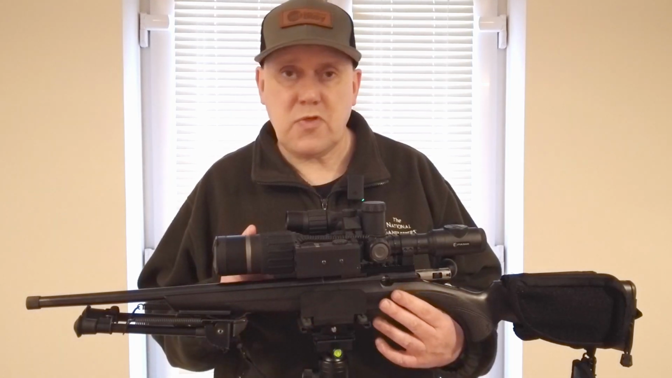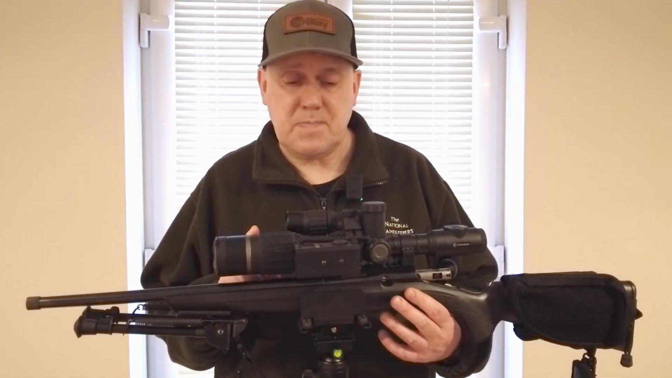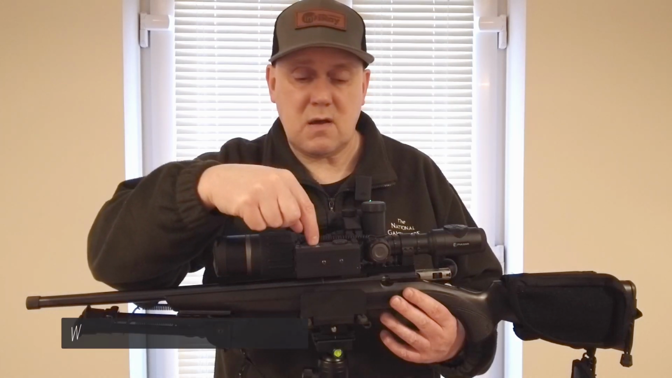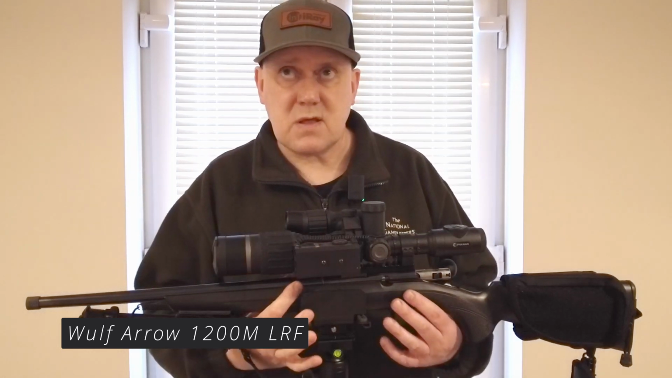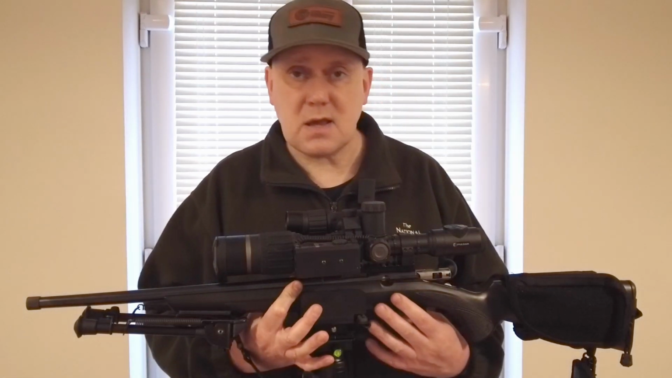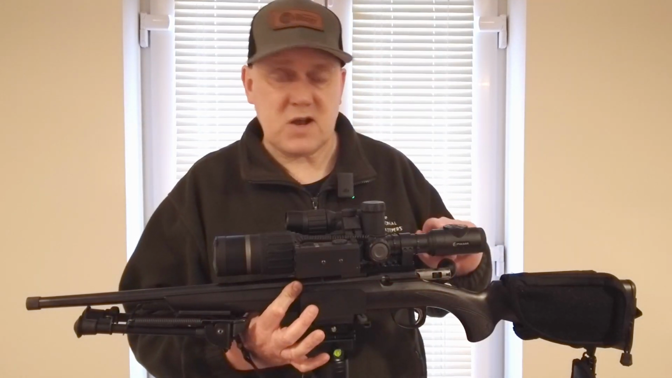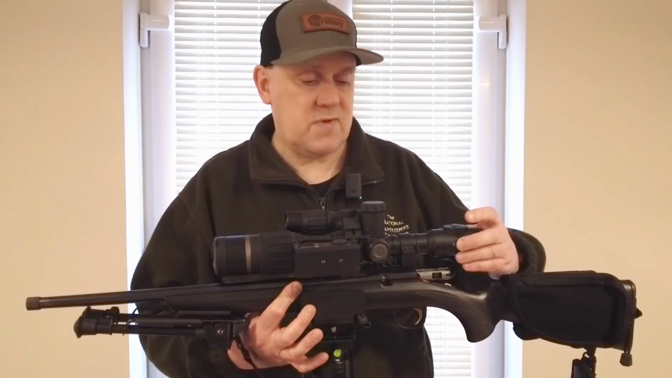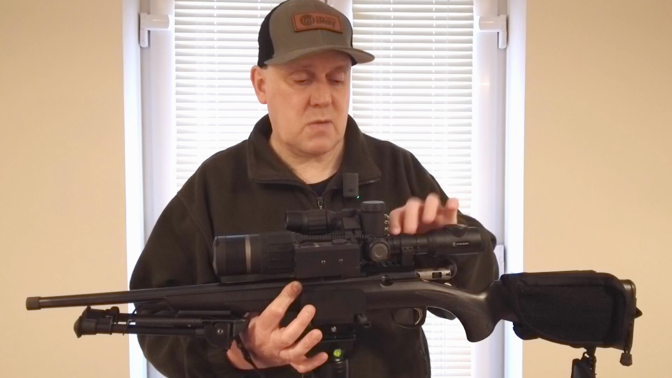But the one thing that I always thought the N450 could have done with was a laser rangefinder. And yes, as you can see, I've fitted one myself, an LRF. So it's a great bit of kit. Wasn't expensive. I think at the time of this video it's £145 I paid, and it has a colour OLED display and a control button that I've actually mounted on the end of the scope here, where the other buttons for the scope actually are, so it fits in quite nicely. And just to tidy up the wire that runs along here, I've put a couple of cable ties on.